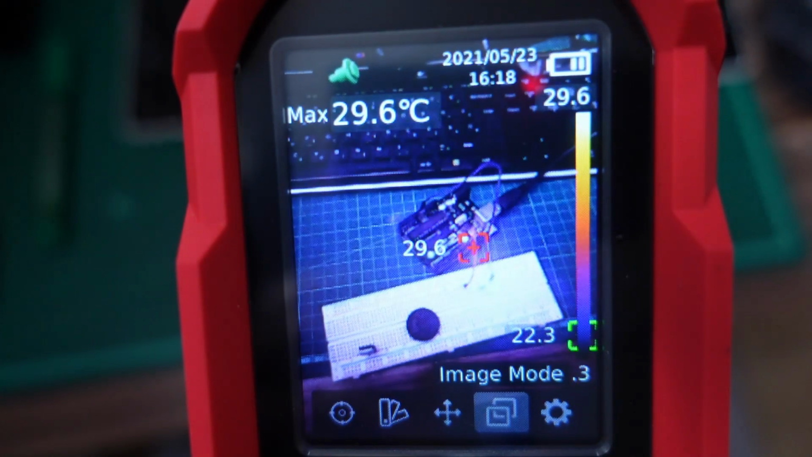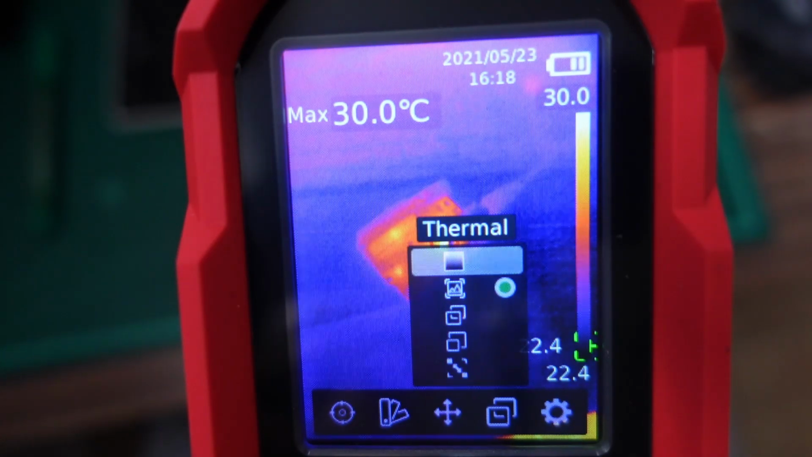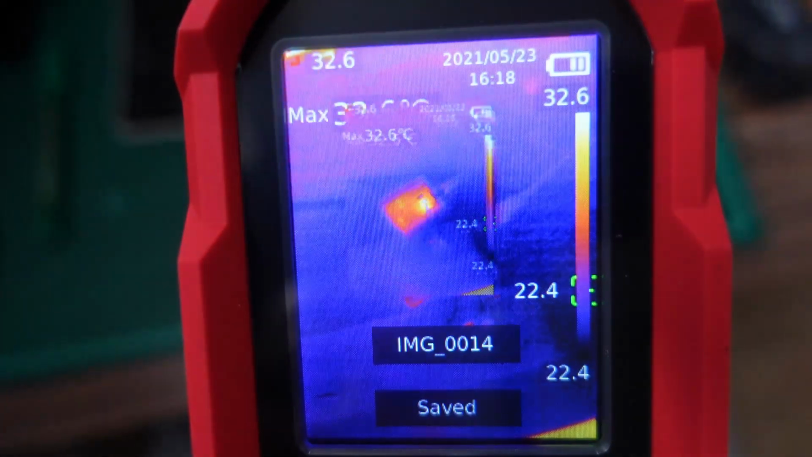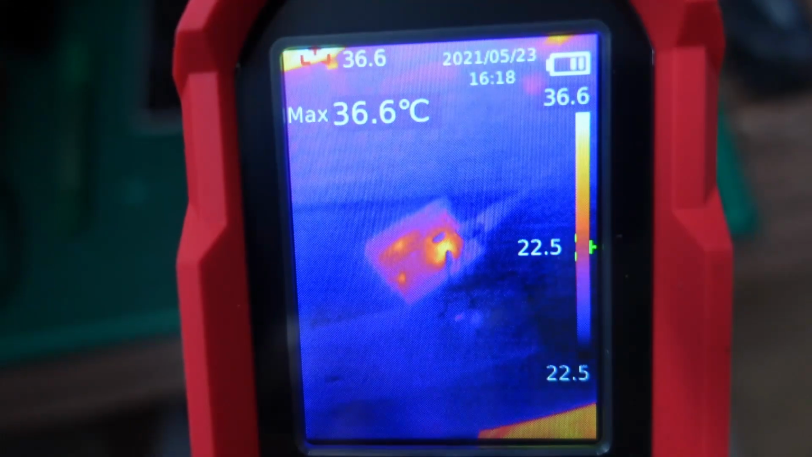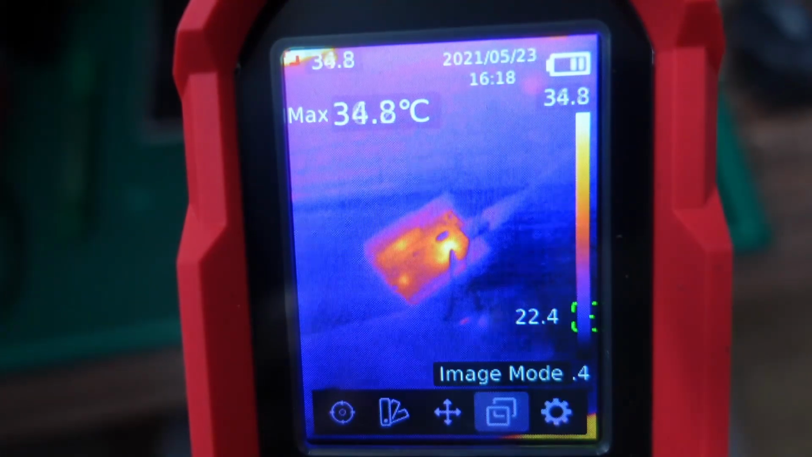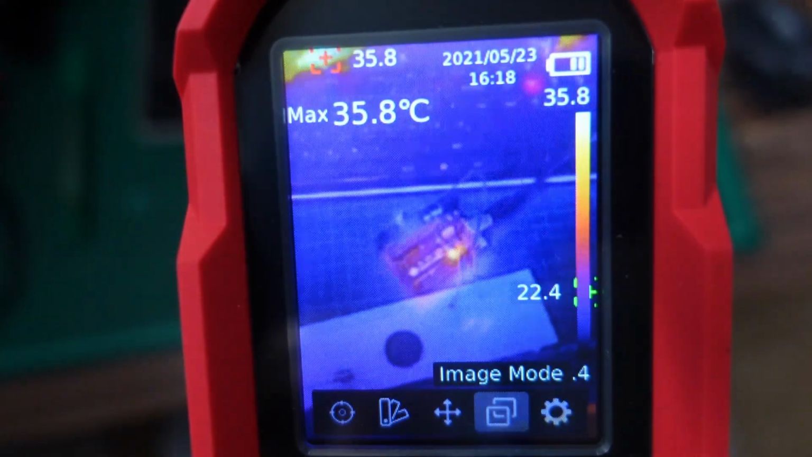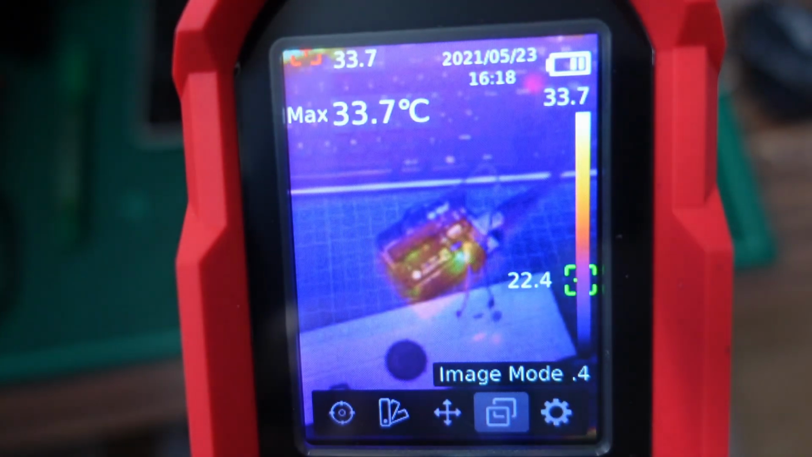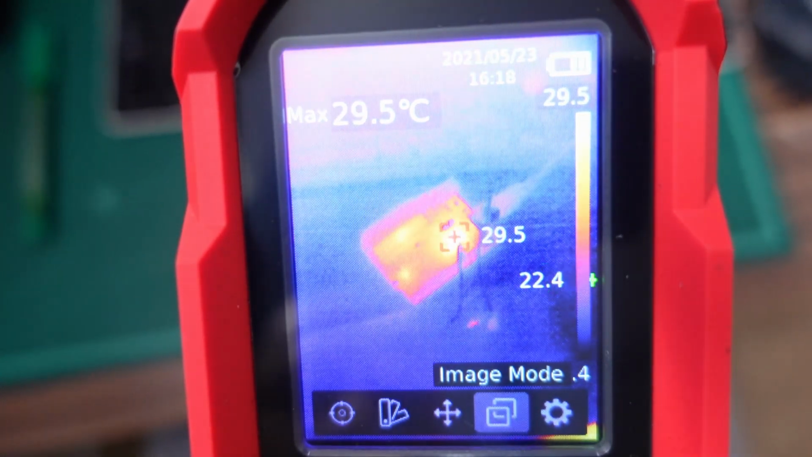Now, unfortunately, these two images, the regular image and the thermal image, don't have the same field of view. Because even if I record an image now, it records two images, one thermal, one regular, but they don't have equal field of view, so I cannot place them one on each other. And even this fusion picture, well, I don't know, it's not too helpful. Maybe. Decide yourself. But I think this thermal image is more useful.